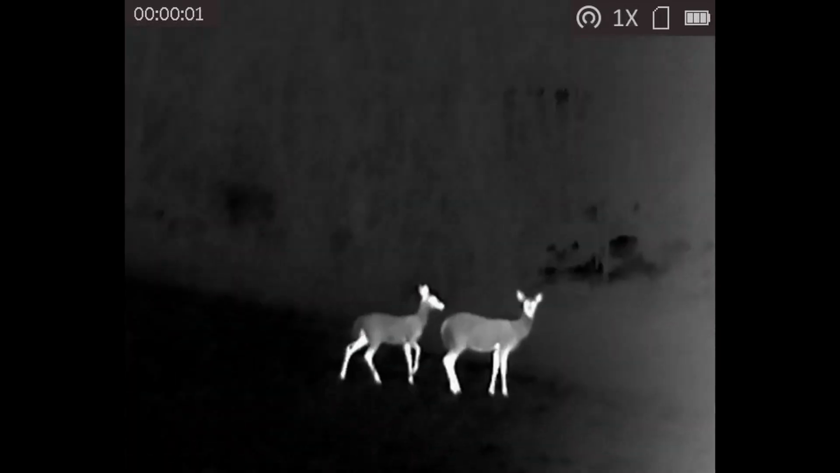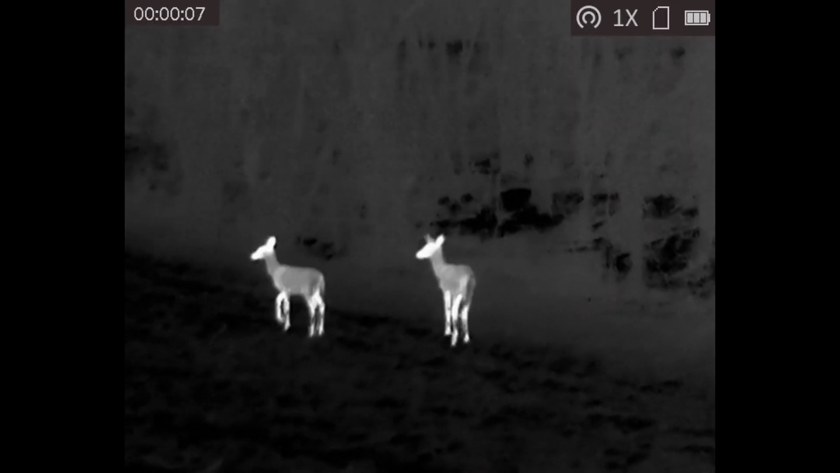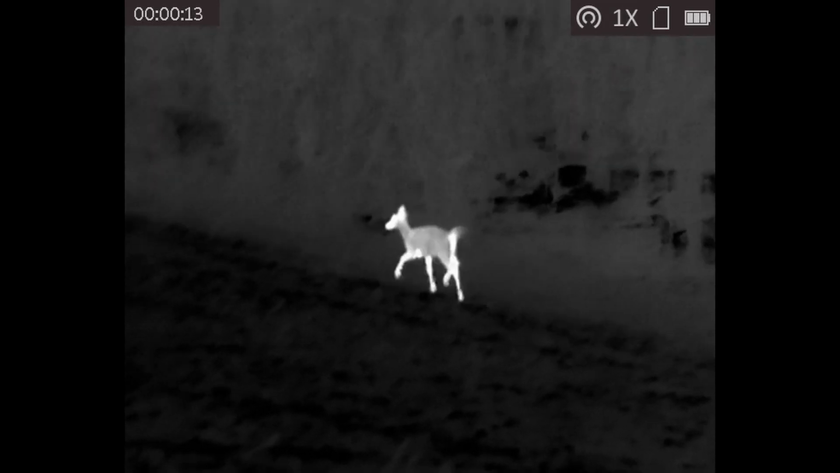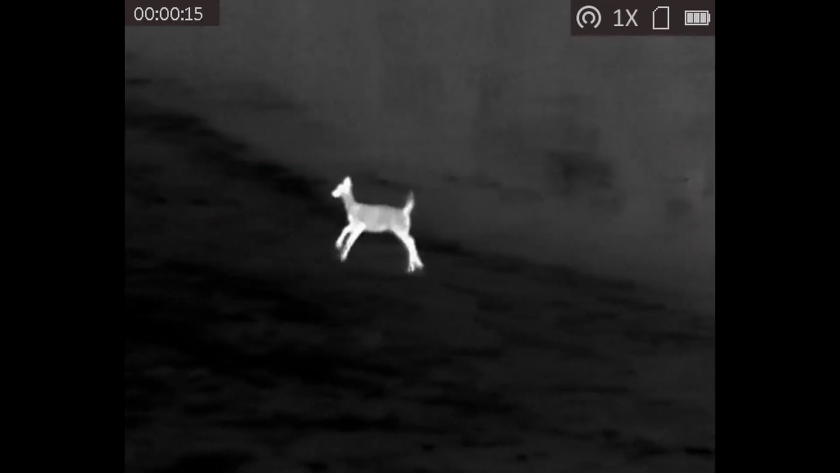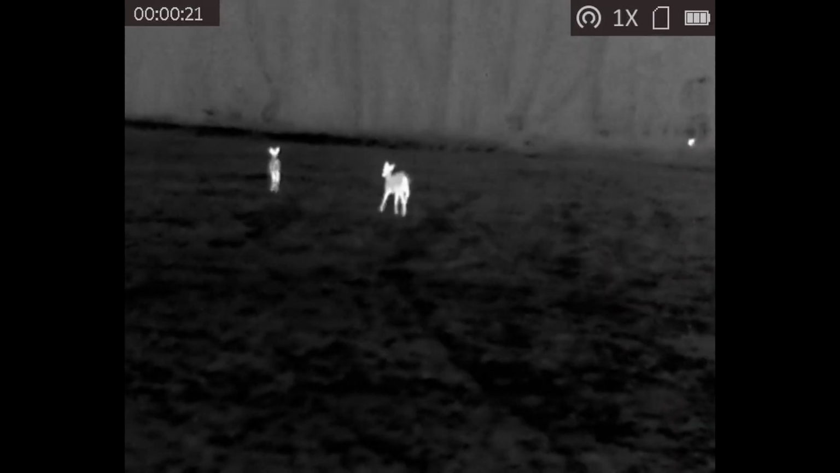Here we have some deer closer up, I'd say about 50 to 75 yards. We've moved a little shaky here, but yeah, this is white hot, so you can see the difference between the white hot with deer and the black hot with deer. The different terrain and different whatever you prefer. You see something in the background there on the wood line, probably a deer bedded down.